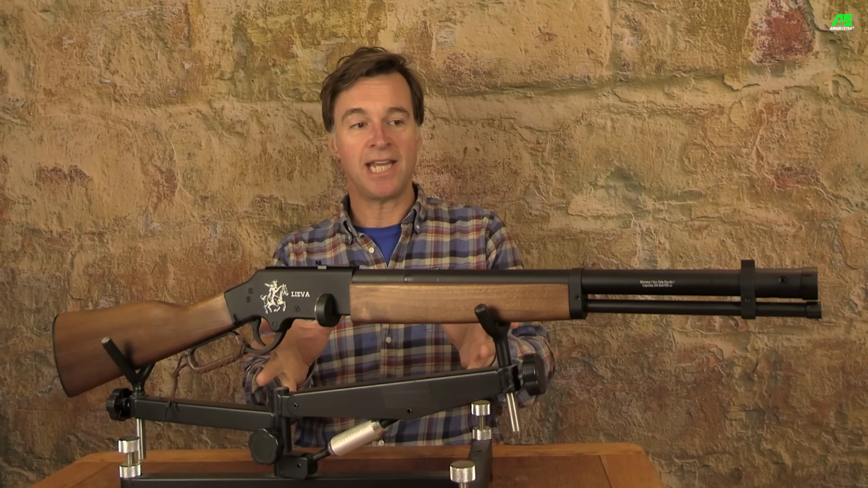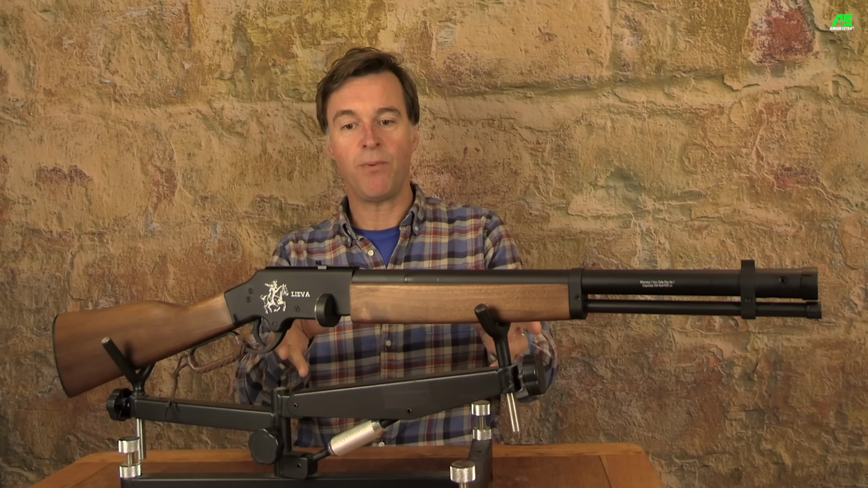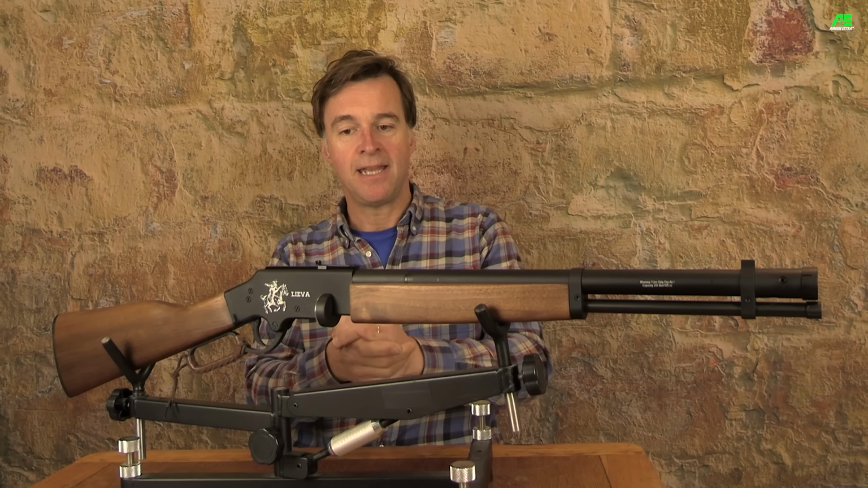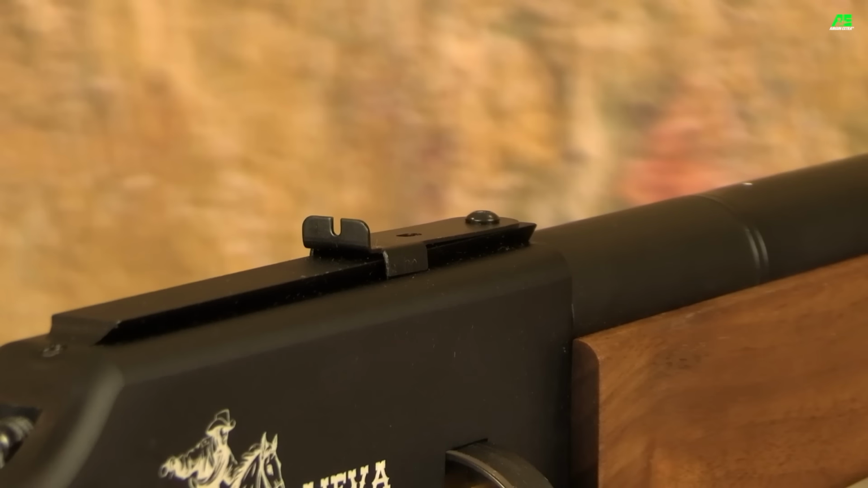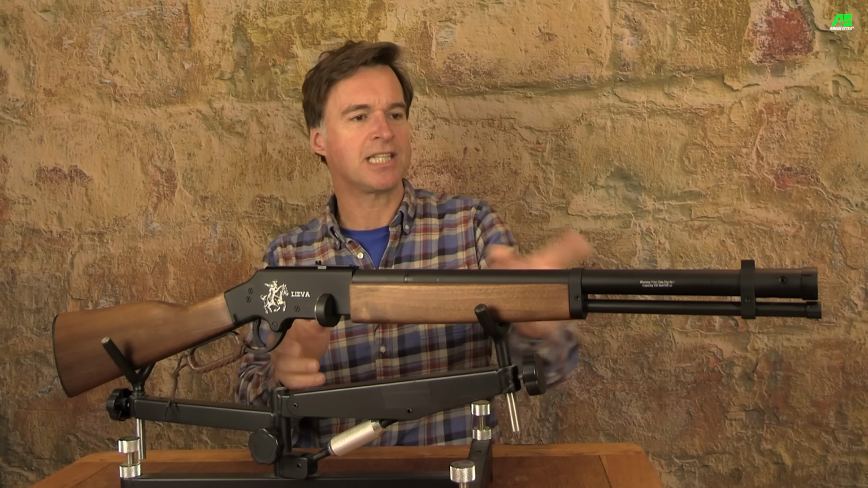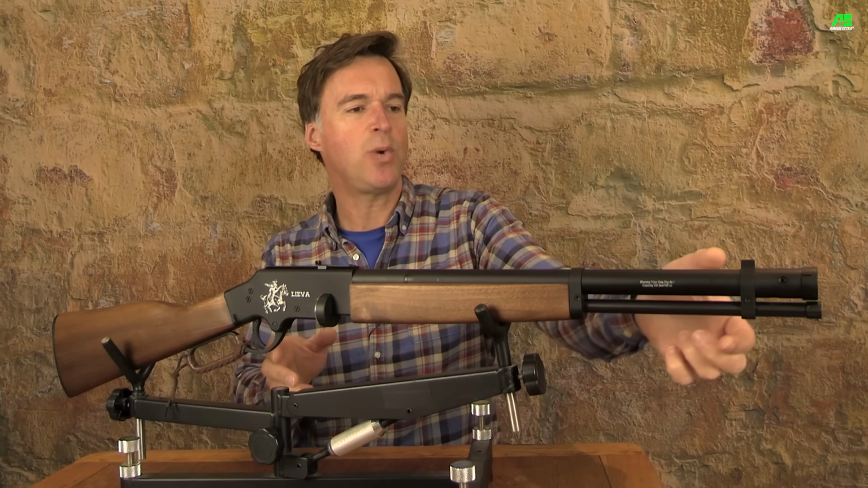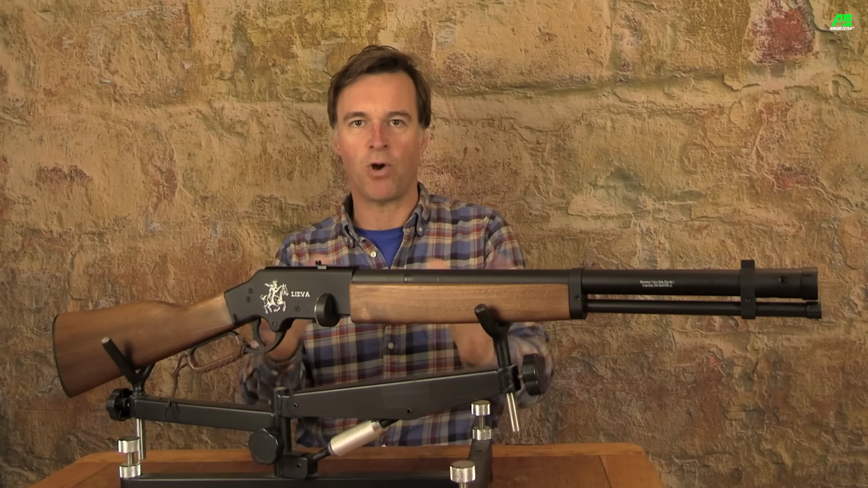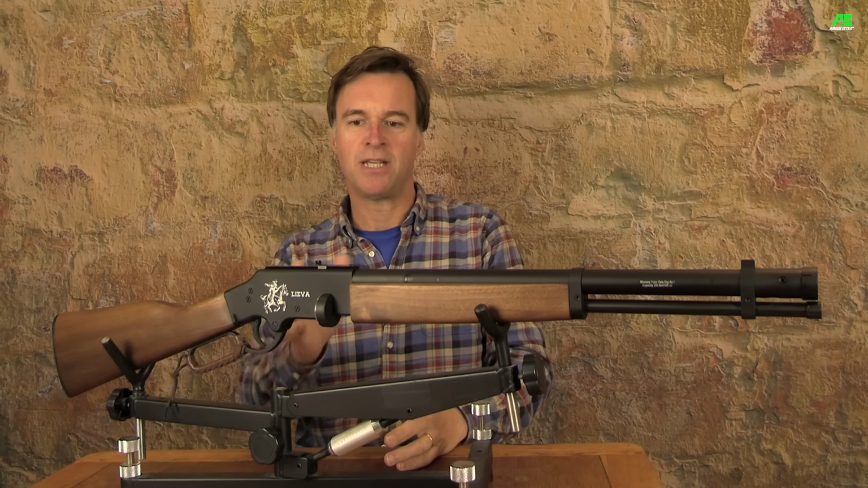So when it comes to sighting, you've actually got a pretty simple post and notch open sight arrangement for quick fire plinking. Now, there's a little screw on the rear sight element that enables you to adjust it up and down for elevation adjustment. For windage, or left and right adjustment, the instructions actually imply that you need to slacken off the barrel band and twist it to move the foresight post left or right. Now, to be honest with you, I didn't feel inclined to do that, so I've just been using a bit of aim off to compensate for it being just fractionally off to the left.